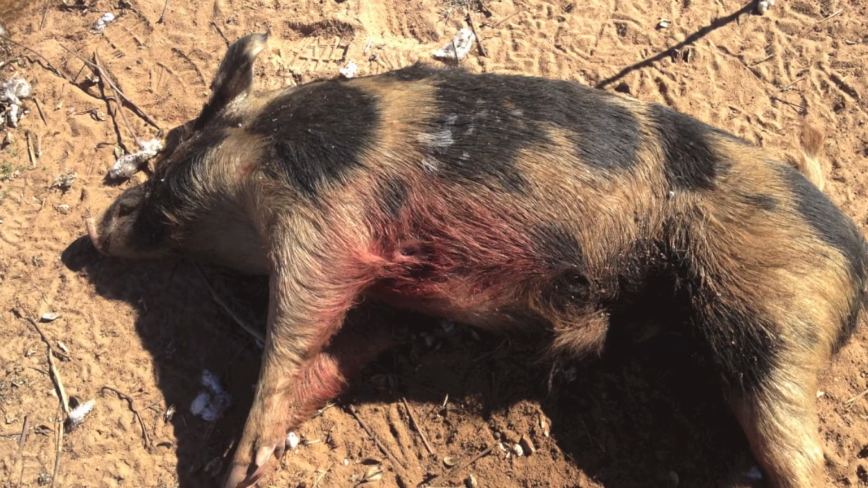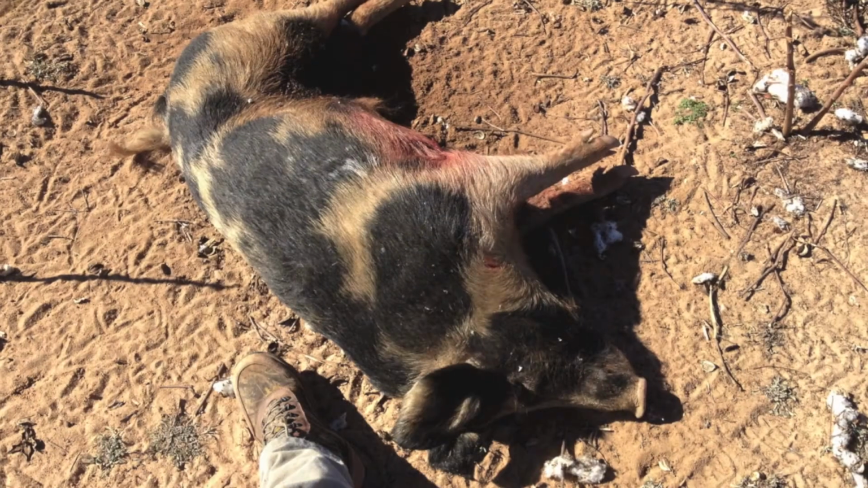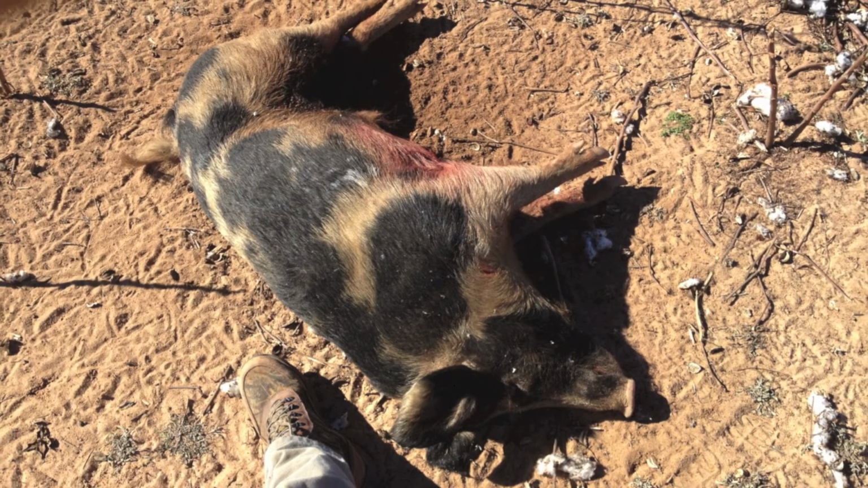This was a nice boar. He's pushing the 200-pound mark. Here's my size 13 foot for a little bit of scale.